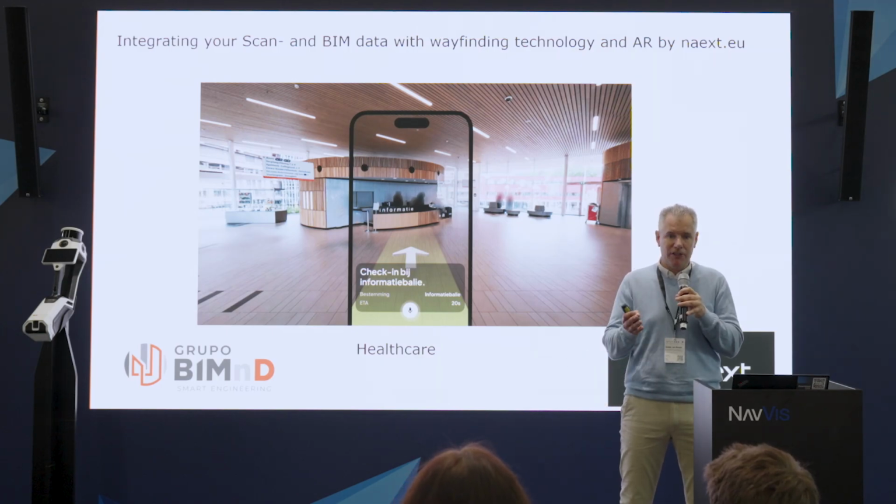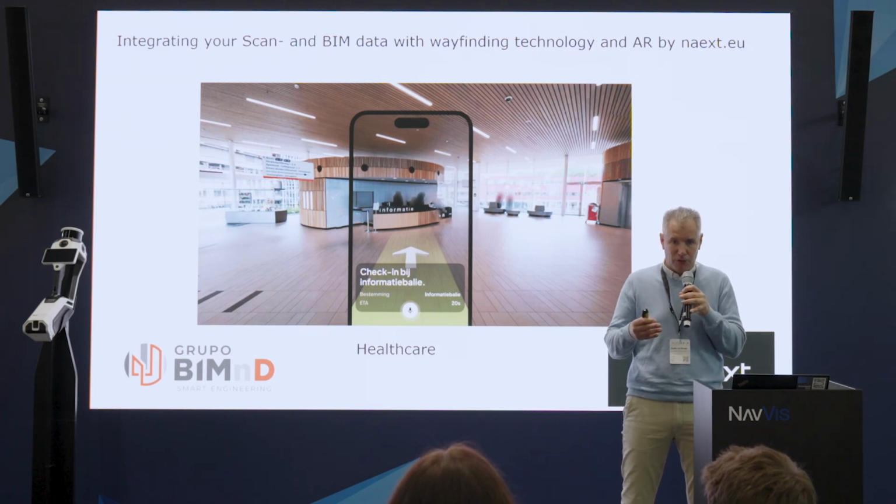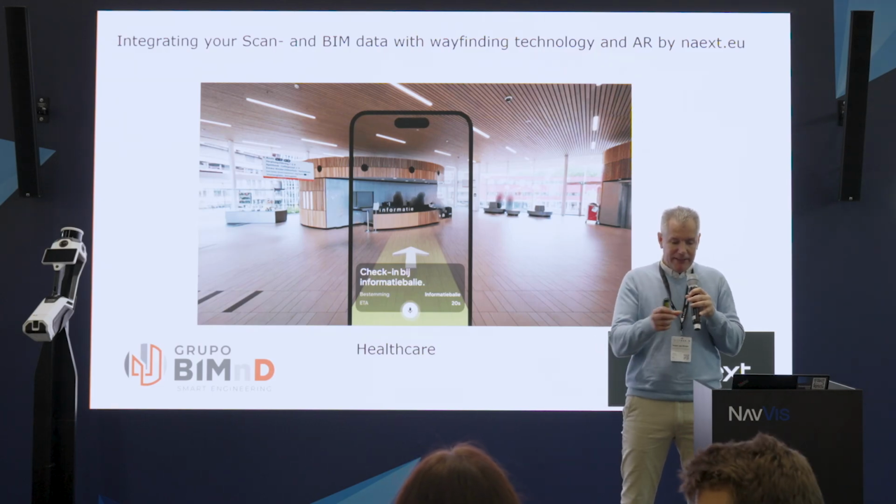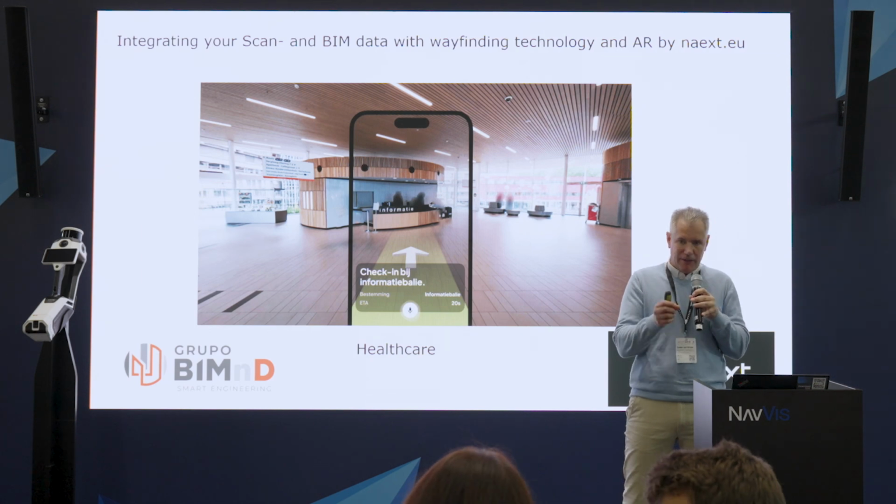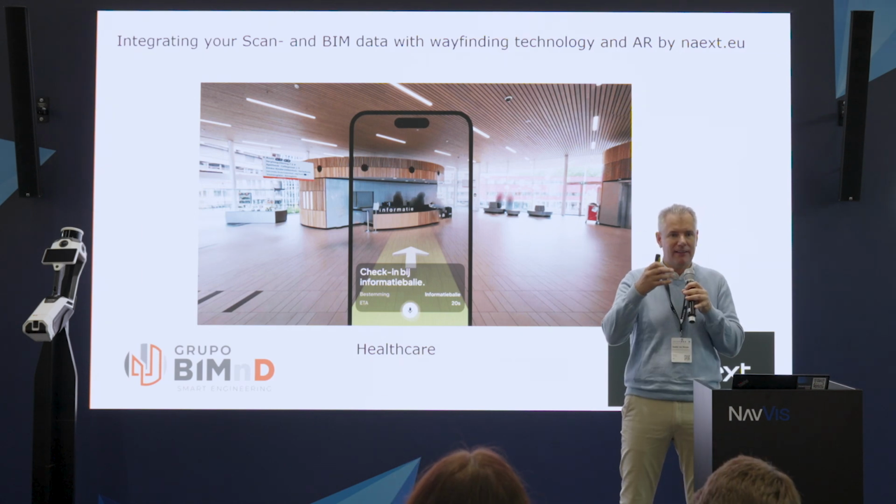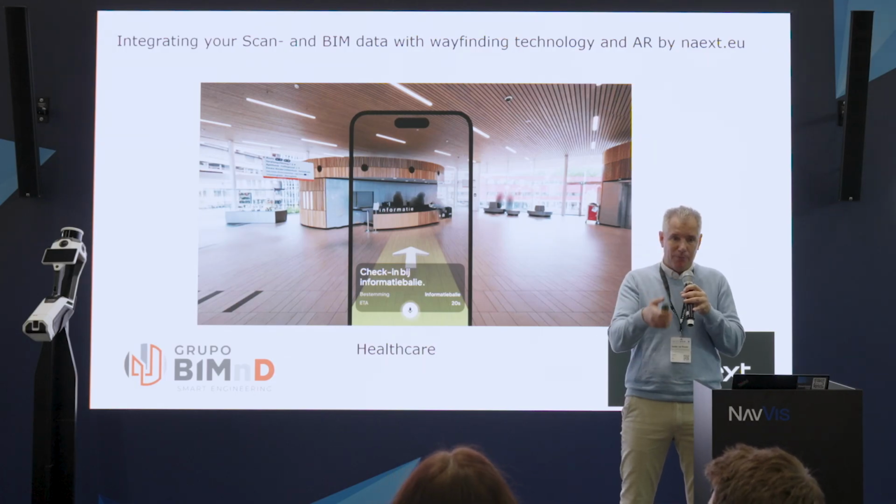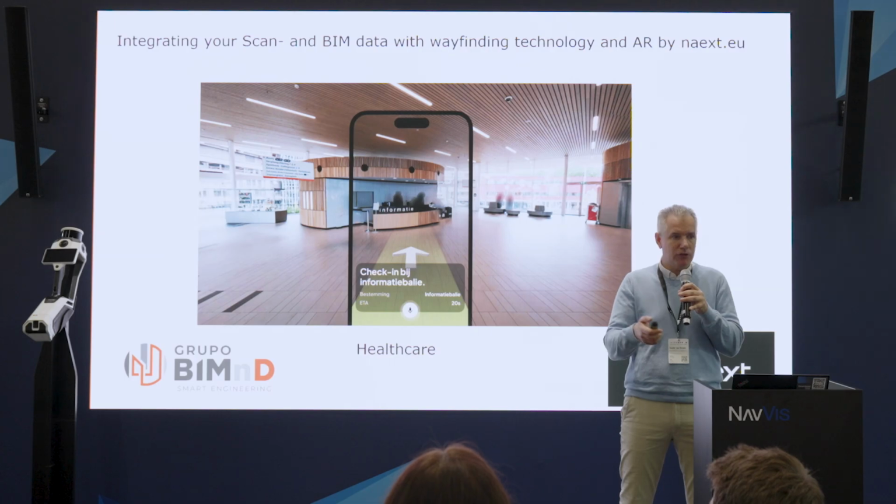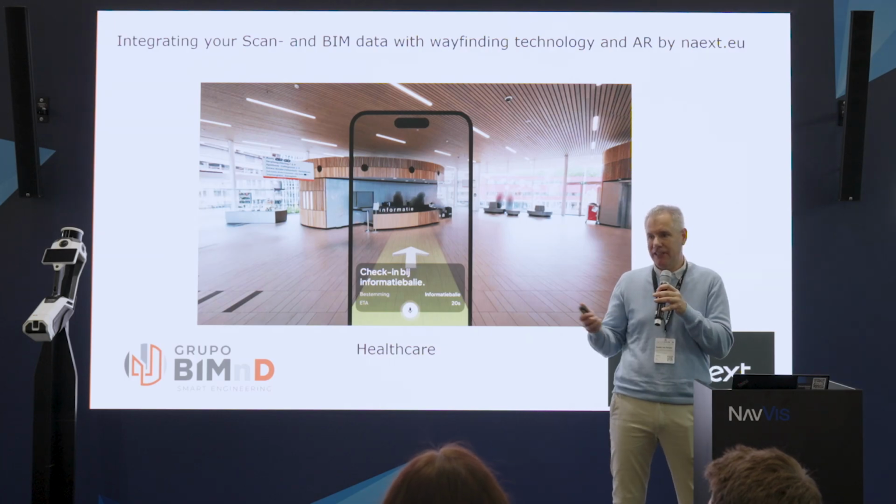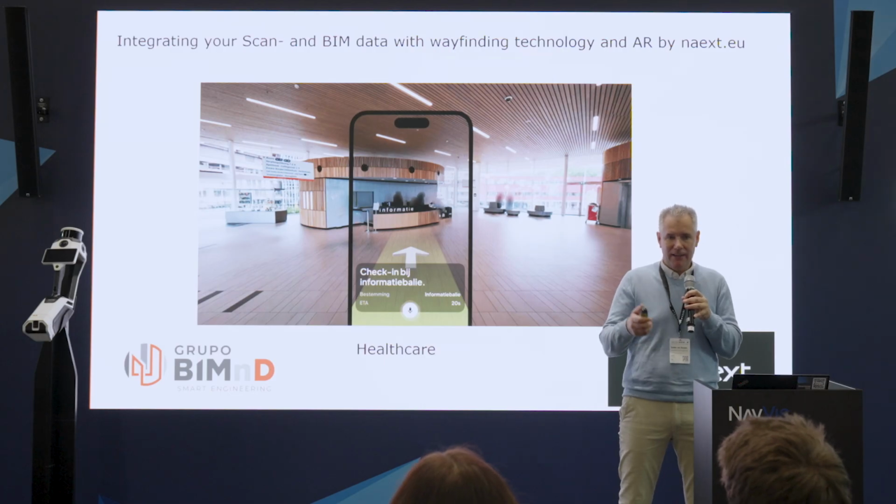So once you have uploaded to the platform, when you come to the site, for example the hospital, you check in. You can either scan a QR code, or you just move your mobile like this and automatically it recognizes where you are. Then you get a pop-up screen and you say, I have to go to this department, or I have to go to this platform if you're at the train station, and it will guide you there.